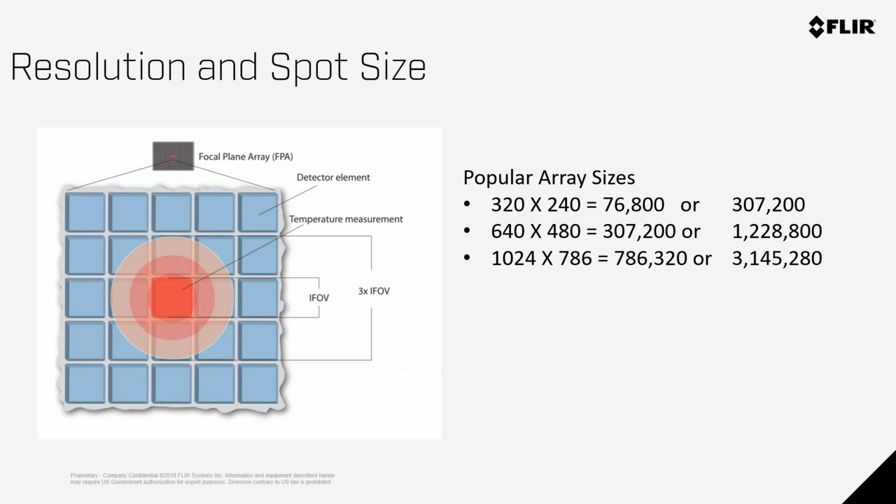But when I look at that graphic, I see that the IFOV is 1 pixel. All cameras give you the temperature measurement of the center pixel that the target is on. So when you put a spot meter on, it's the center target. What we recommend is that customers fill that target whole, and we call that the MFOV, measurement field of view, which is 3 times the pixels. The more pixels you can get on the target, the better it is.